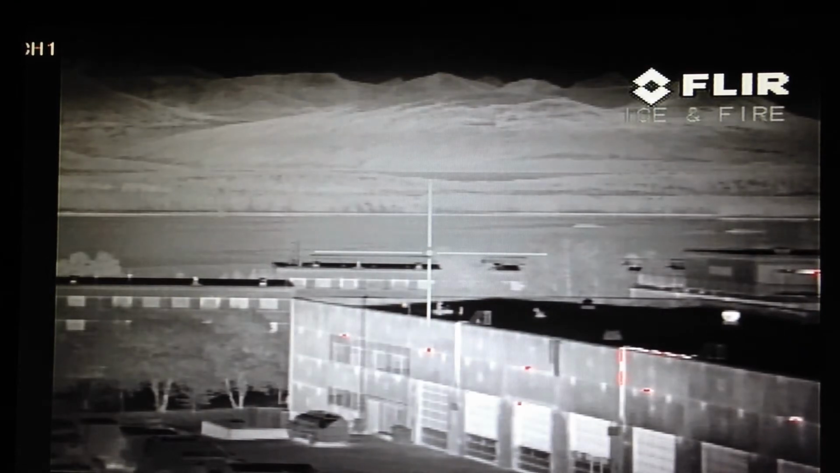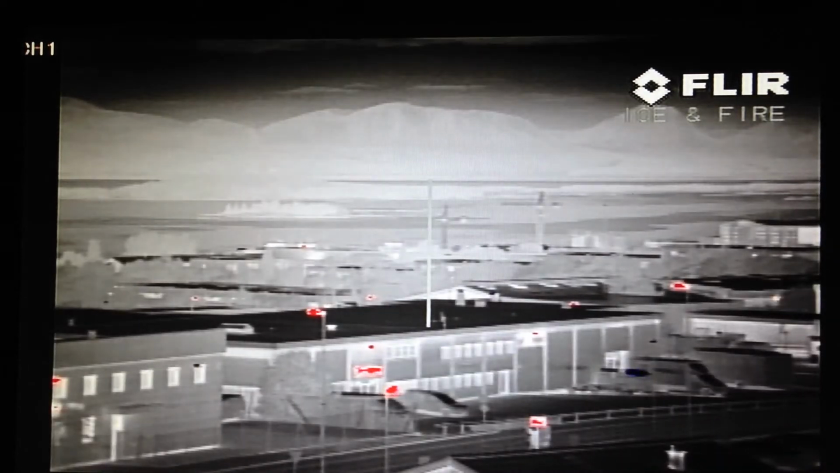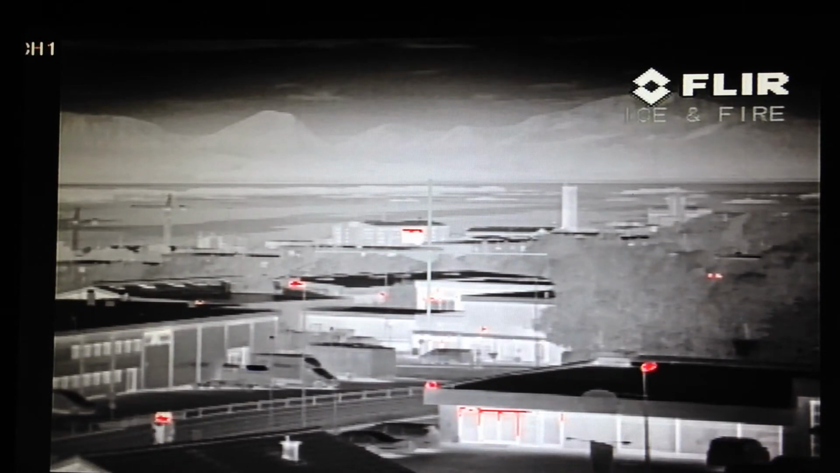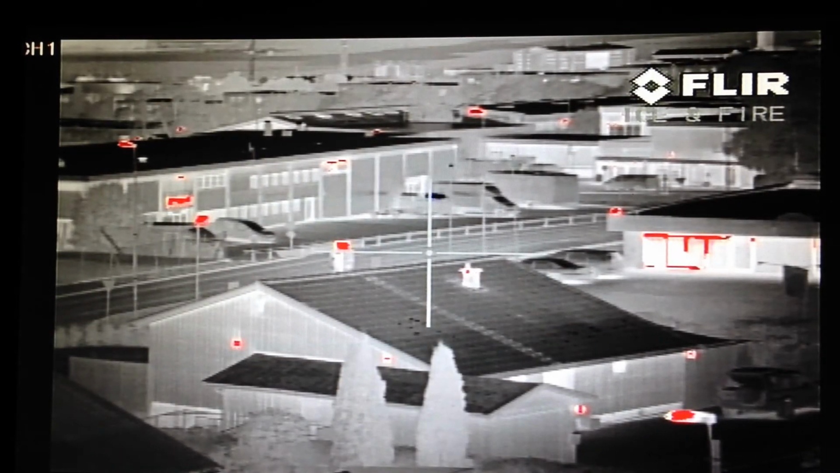If you use the tracking function and search function and program the camera to go routes, one camera can search a whole quite big area, because this camera has no blind spots. It's a 360 degrees pan and 180 degrees tilt. So one camera can surveil a huge area, and you can set about 128 preset points with various zoom and various distance, and the camera will memorize it.